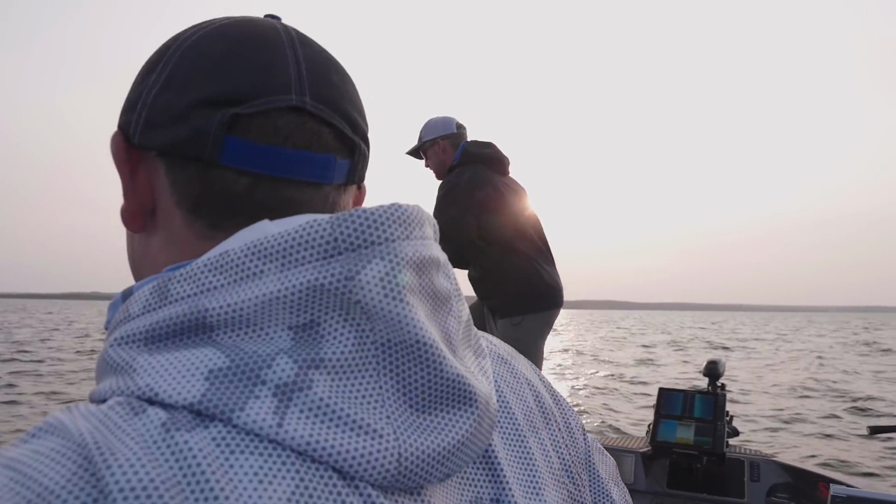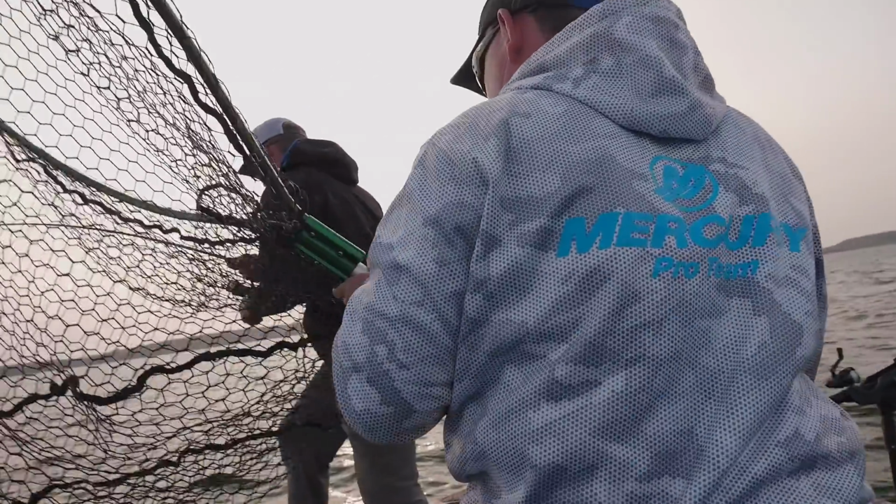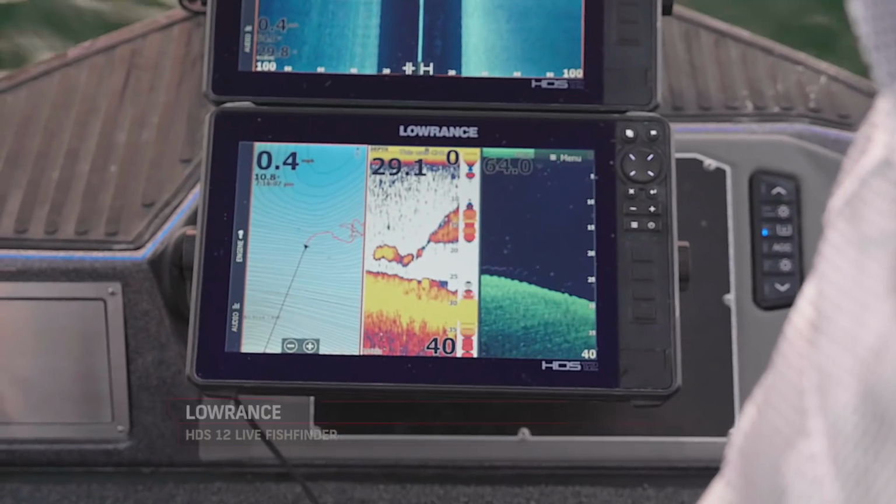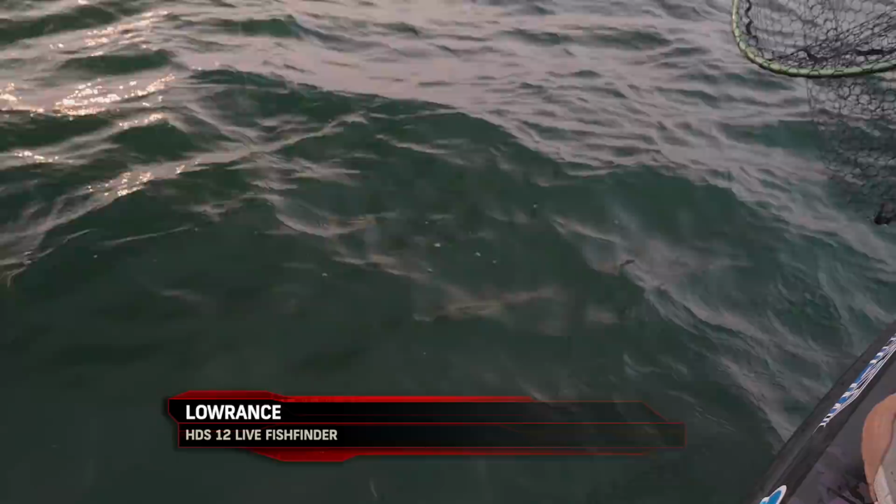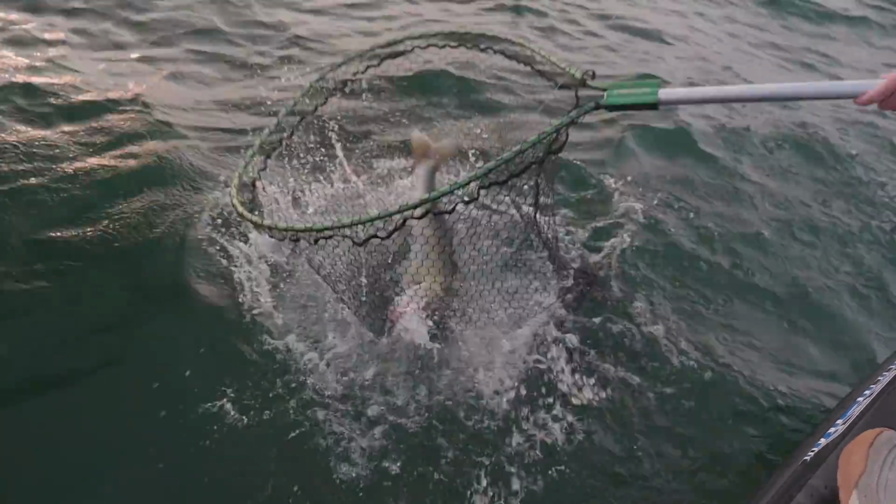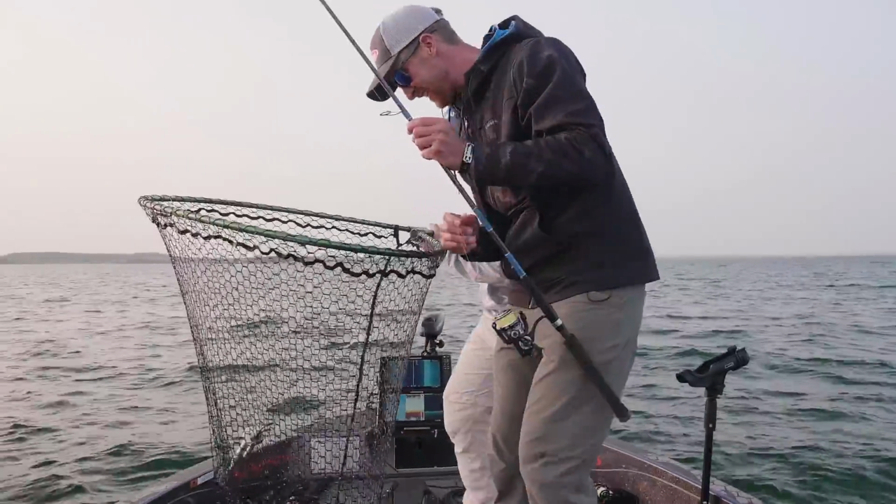I think it's one of your friends. Oh, it's acting very big. Wow. Watch that trolling motor. There you go. Look at him on the graph. Yeah, look at that. The full size hog. That is a huge walleye. Here we go. Oh, yeah. Look at that. Wow. Look at that thing.